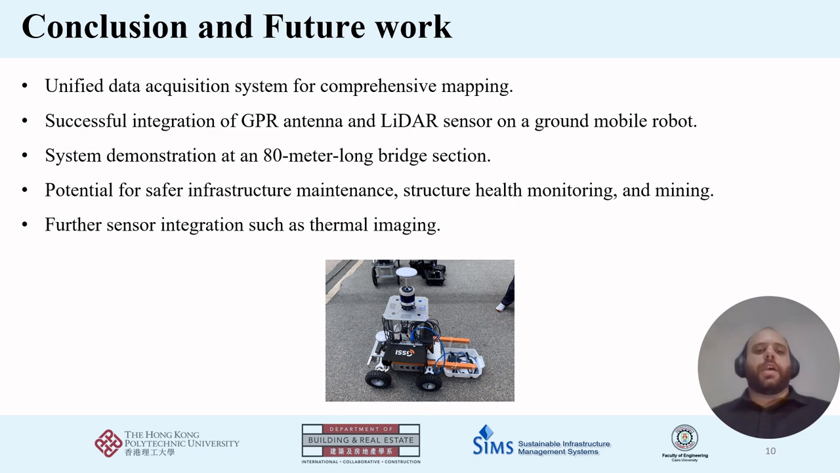Our work opens up new possibilities for using GPR as a tool for robot navigation applications in various domains such as construction, structural health monitoring, and mining, and so on. Also, thermal imaging is a potential integration to increase the comprehensive mapping information.